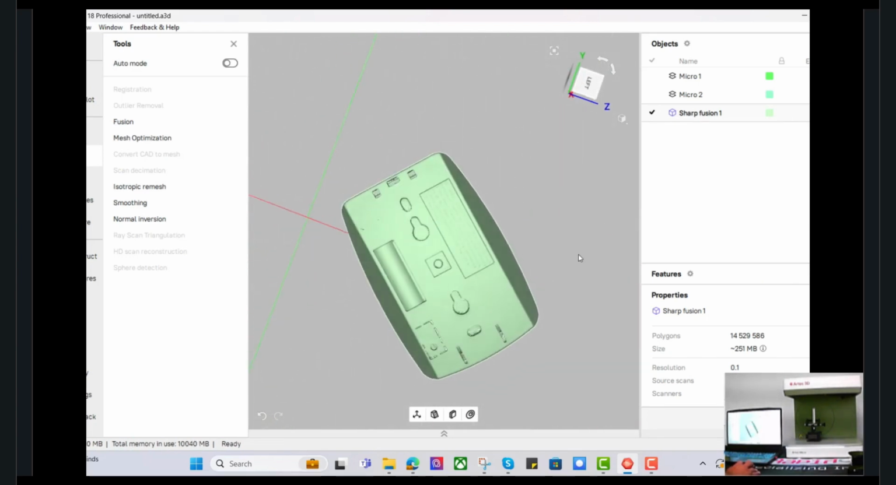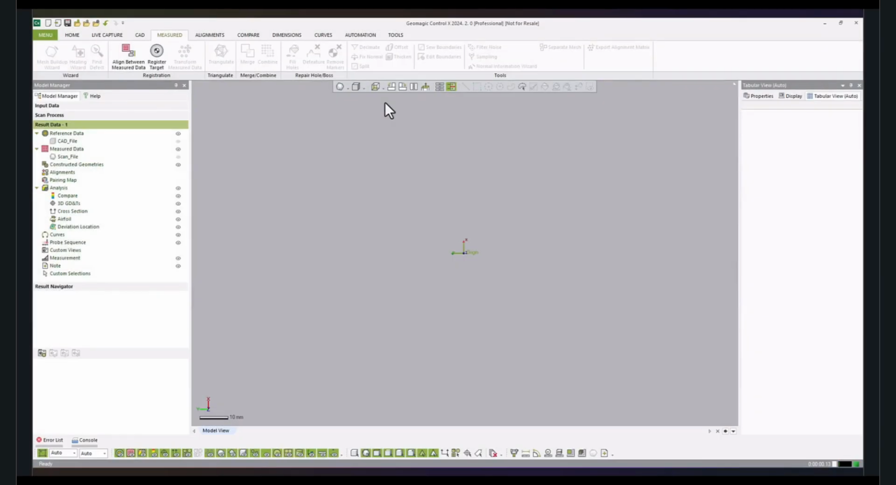There are other features in Micro. If you wanted to add the color back to the part, you can do that. You can take some basic measurements, but generally the scanner is best for just scanning. I'll pass it on to Vishnu.